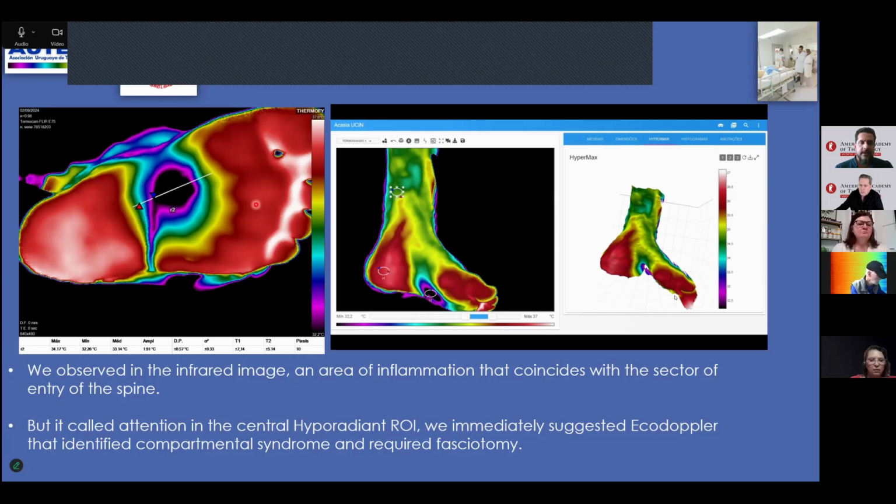See the infrared image, we detect a hyperradiant area from inside the catheters, and this patient needed to have them removed. These 3D reconstruction images were observed by the pediatrics team to understand the area complementary to the ROI. This patient's evolution outcome is favorable.